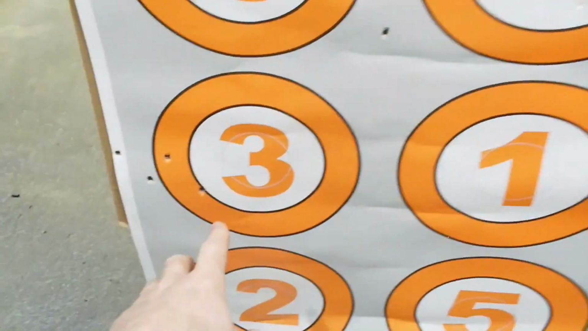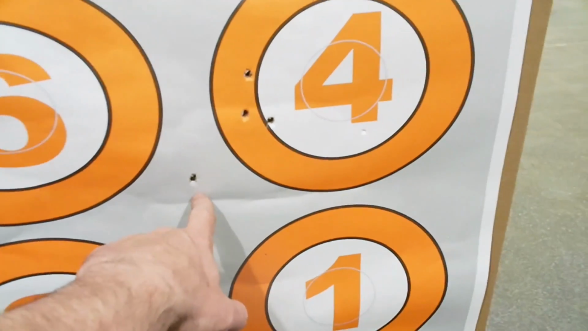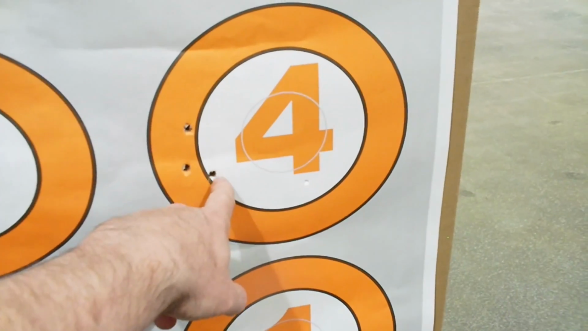Alright, this little clip right here shows part of the problem. The camera was mounted in front of the optical sight, so I was looking through the sight into the camera and onto the target, and this shows you the optical shift that occurred.